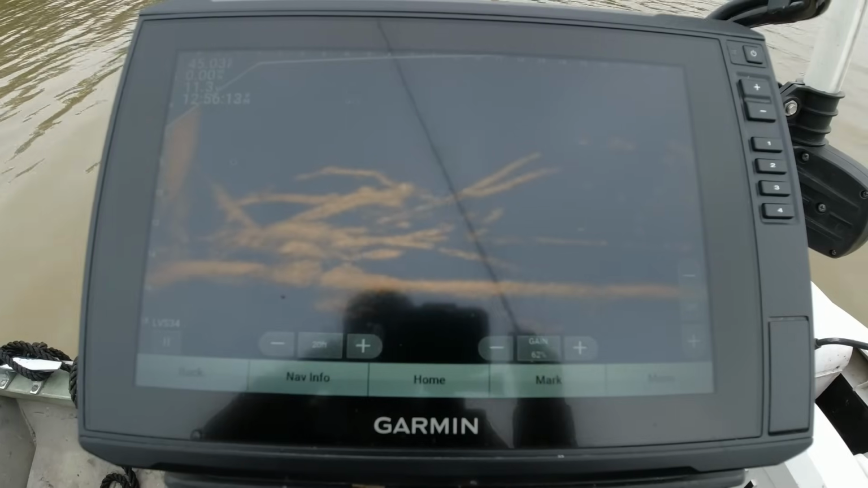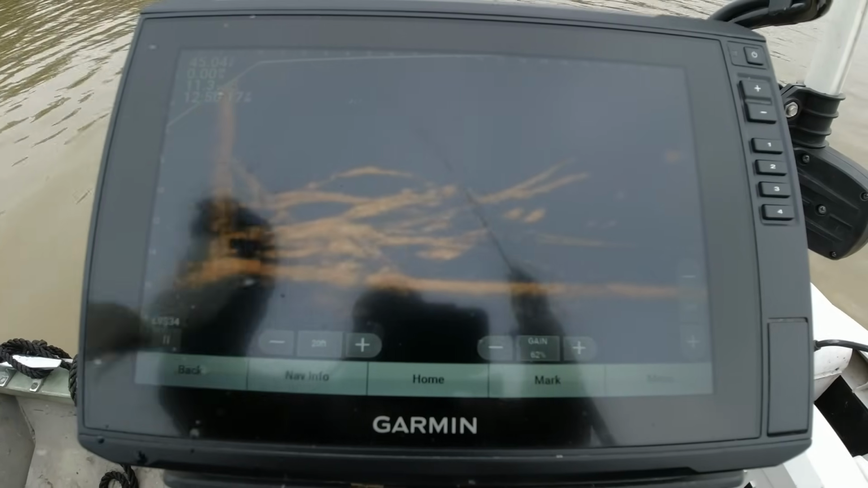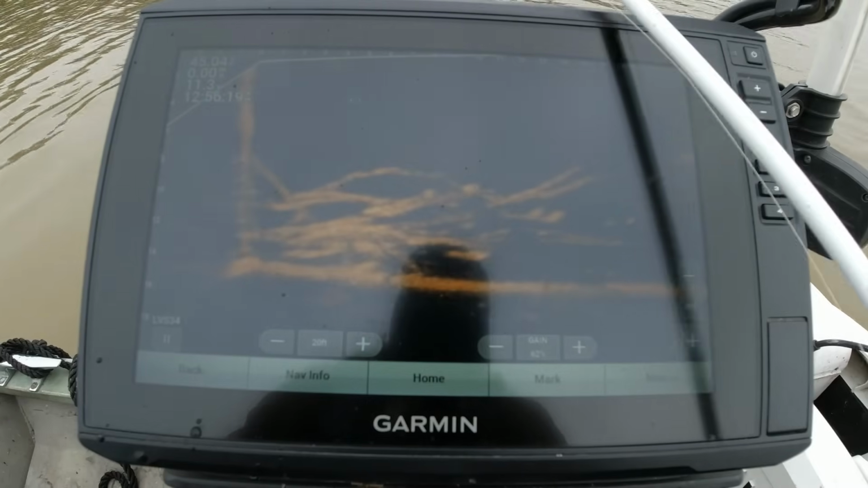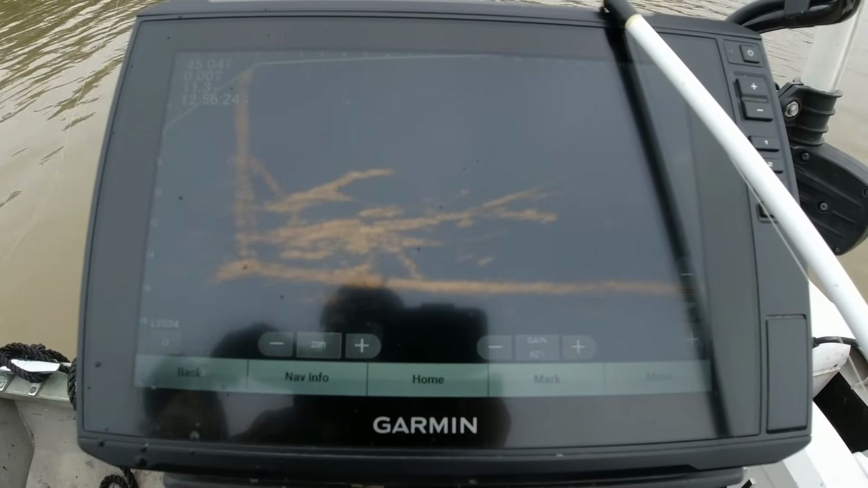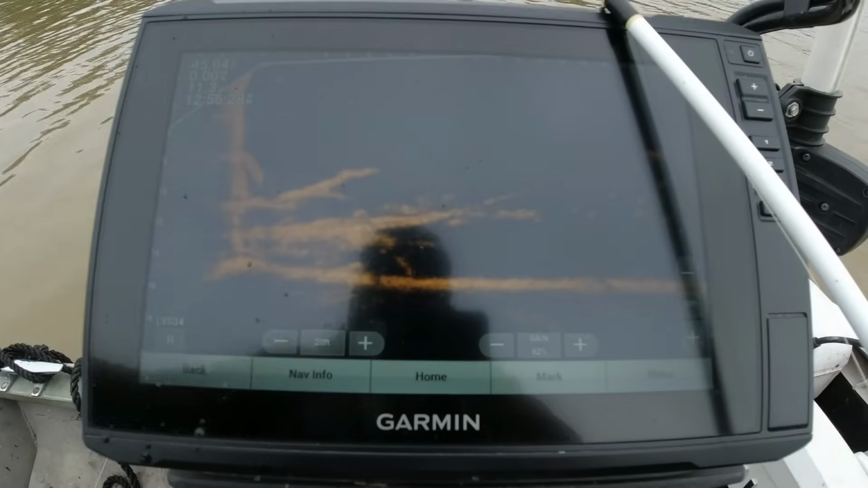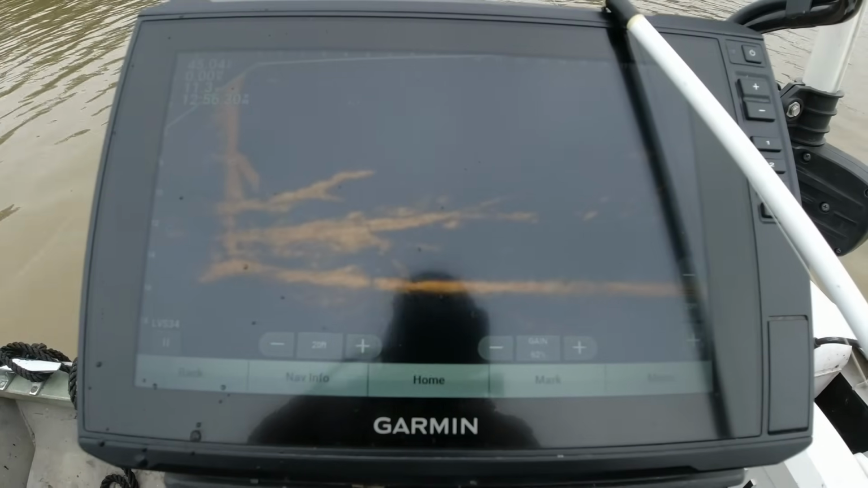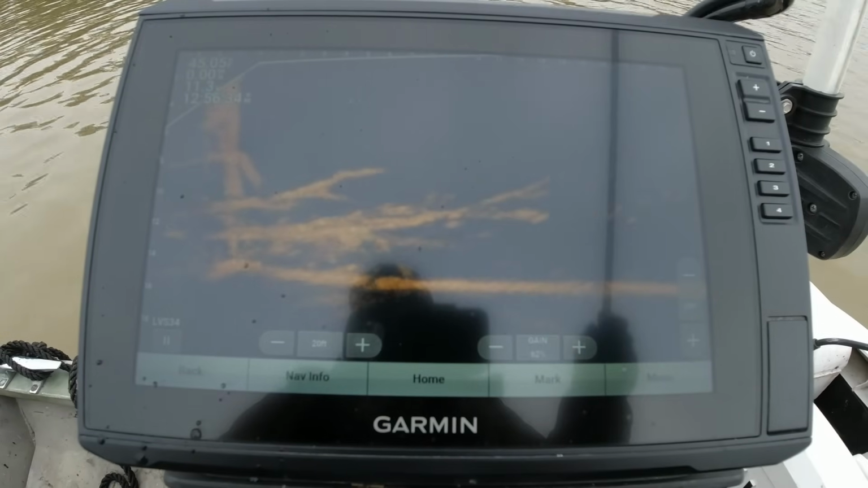Still not a big one, but he'd be a keeper for a lot of people. 10-inch fish. Uh-oh. Caught up on the stump again, y'all. We're gonna let him make it. Caught up on that stump again.